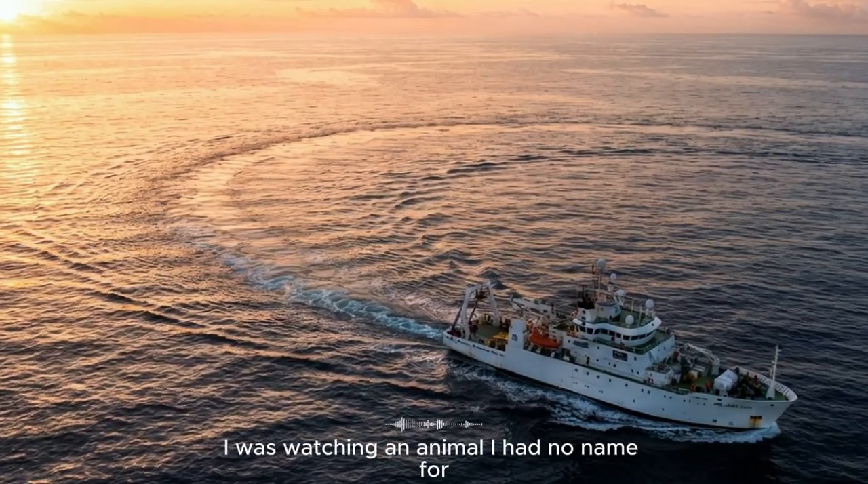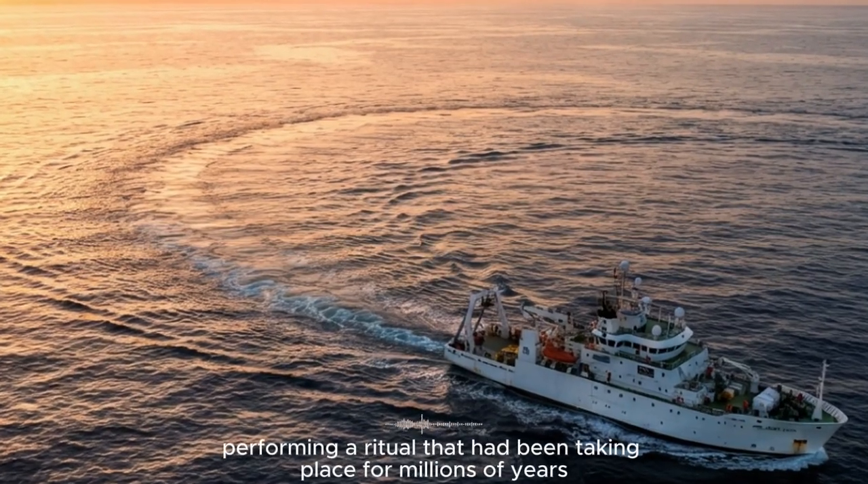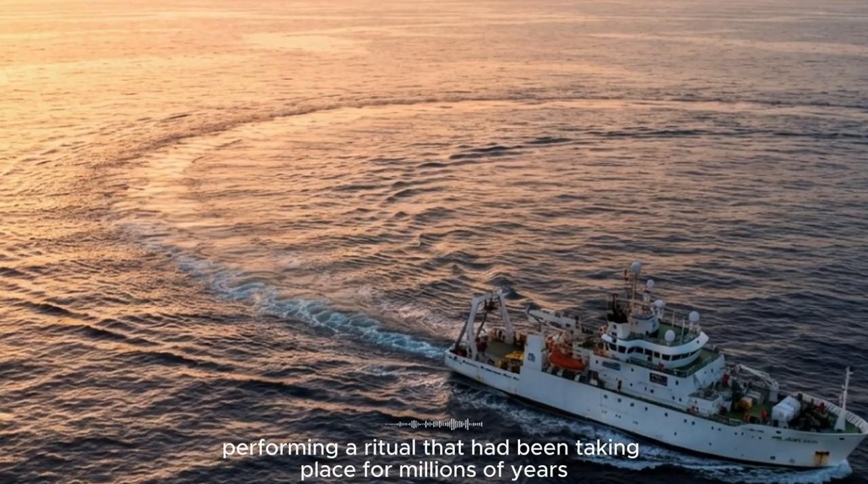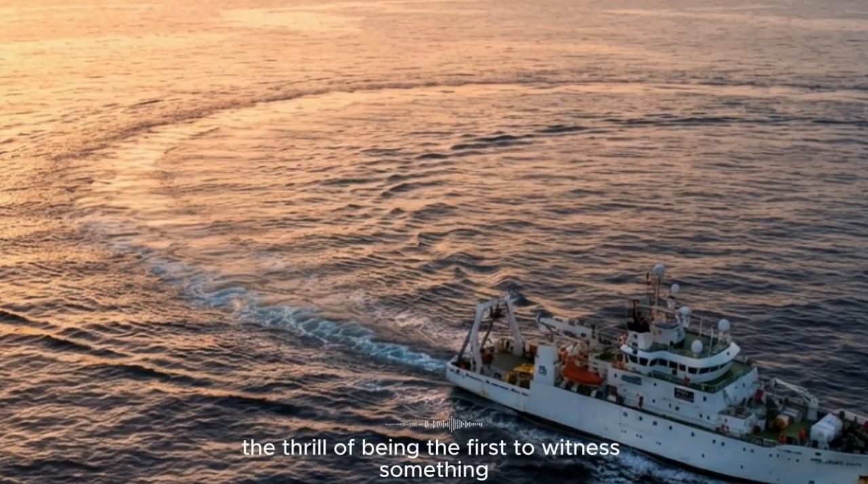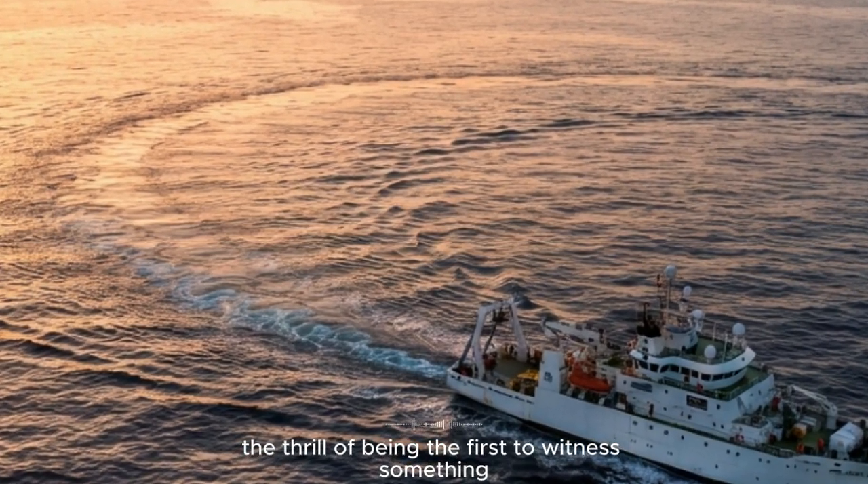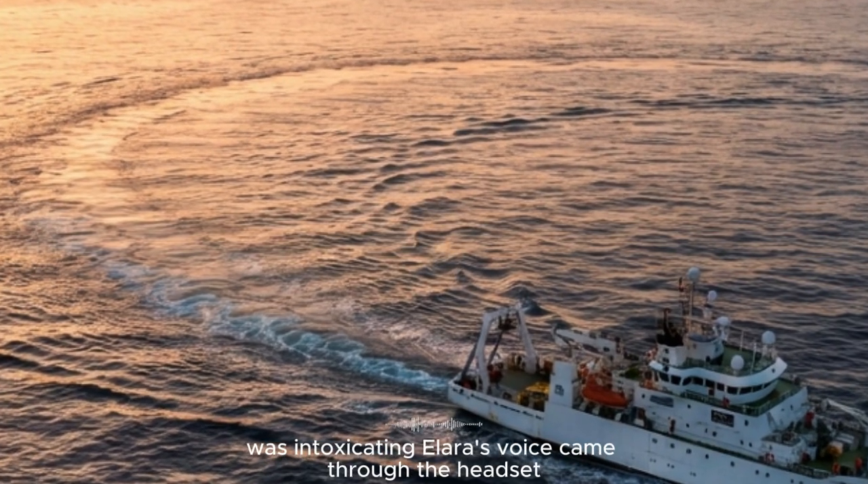I was watching an animal I had no name for, a creature of the deep that had never been seen by human eyes, performing a ritual that had been taking place for millions of years. It was a moment of pure, unadulterated discovery. The thrill of being the first to witness something, to see a fragment of the natural world that had existed in perfect obscurity, was intoxicating.